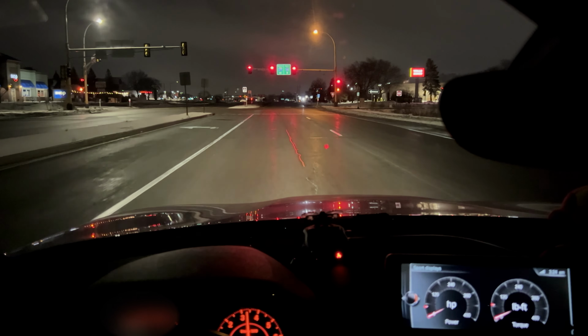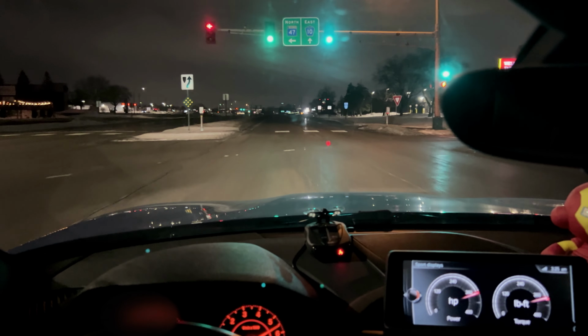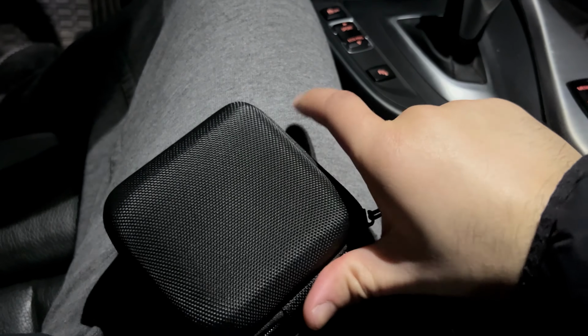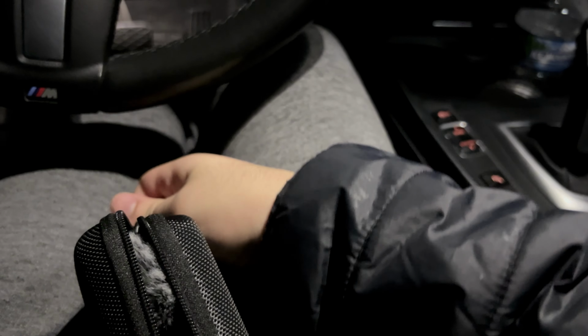It'd be nice if the light was green. I have this little pouch with some camera and mic equipment here, and let's see if I can open this with one hand. Inside it, I have my camera and mic equipment, and I had no idea that this little guy right here was still on.